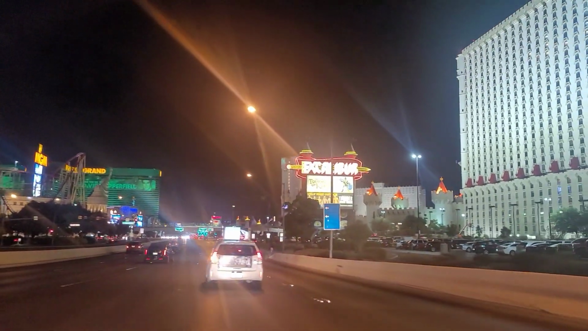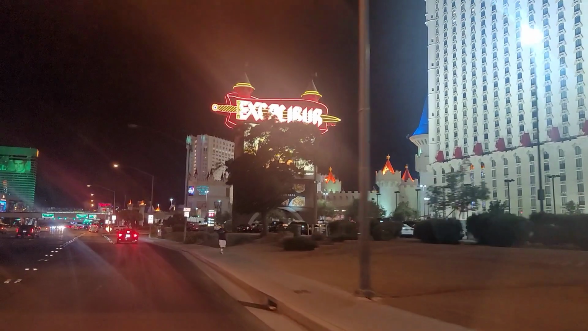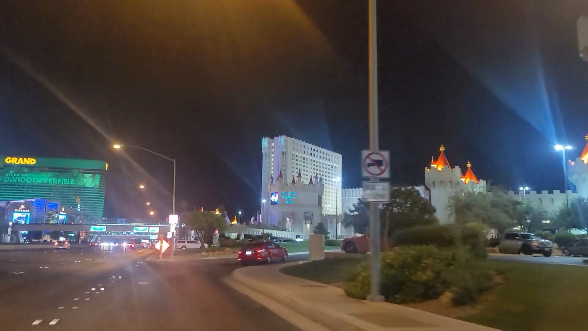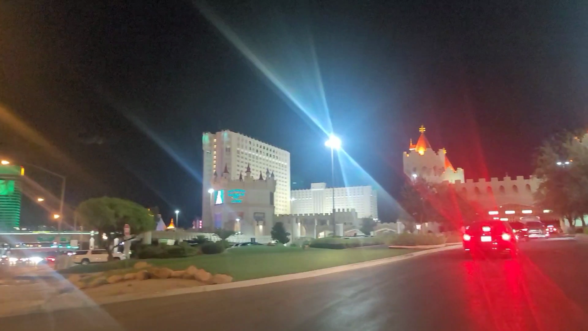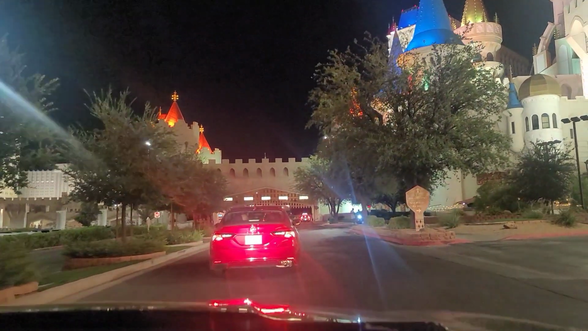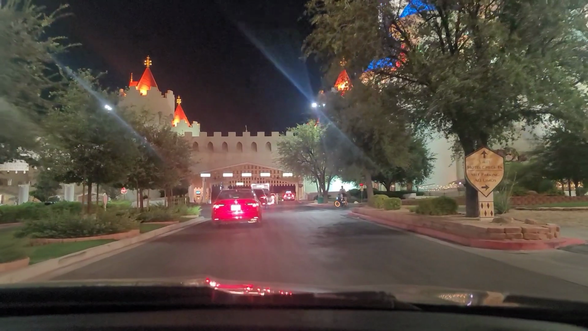Okay guys, we took a little detour because traffic had us coming around a different way, so we decided just to come on into Excalibur and show you this one. Now this parking lot, I know the rooms are a little less expensive. They do have a resort fee like everyone else, but I noticed that their parking lot was a lot busier. As you can see, we have a little bit of traffic coming in here, where the other ones we did not.